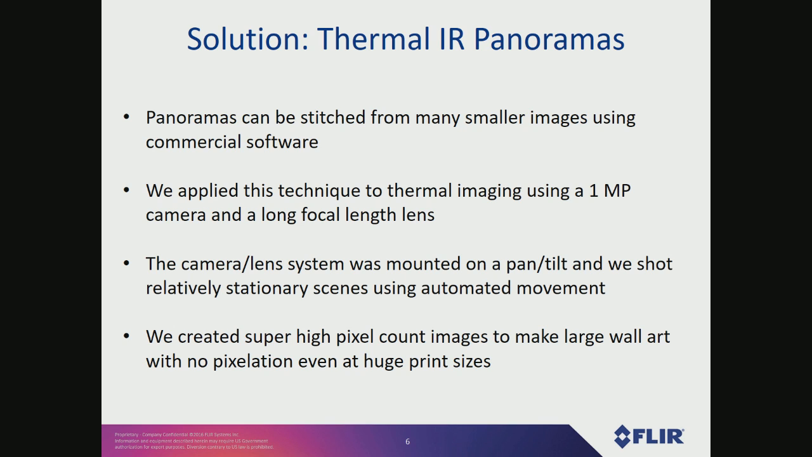to images taken with that 1 megapixel camera using a long focal length lens. With the long focal length lens, you're looking at a small portion of the scene at a time, and then you just step around in that scene and stitch together all the frames you get. The camera's mounted on a precision pan tilt. It's got really fine motor control on it. And you shoot a relatively stationary scene from a very stable platform.